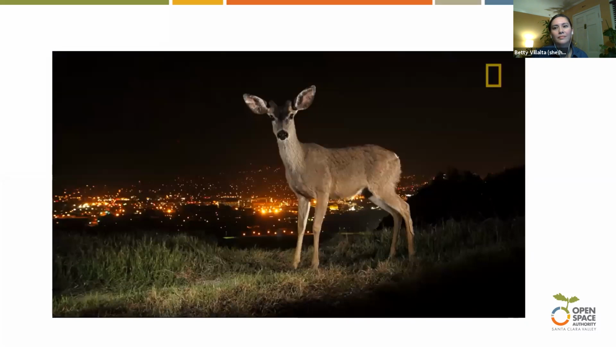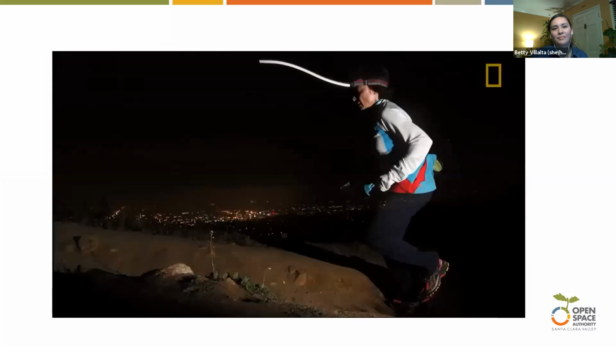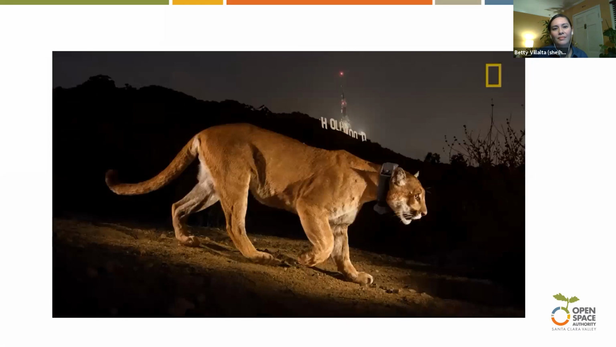I knew we were on the right track when I got some photographs of animals and people that walk through the trap. After 14 months, everything came together. The lighting, the composition, and I got the image I dreamed of, P-22 with the Hollywood sign.